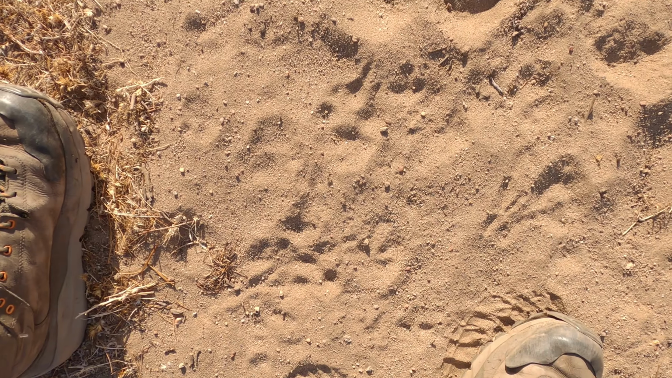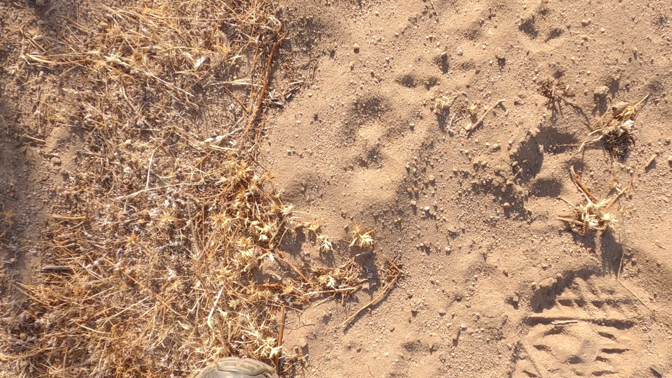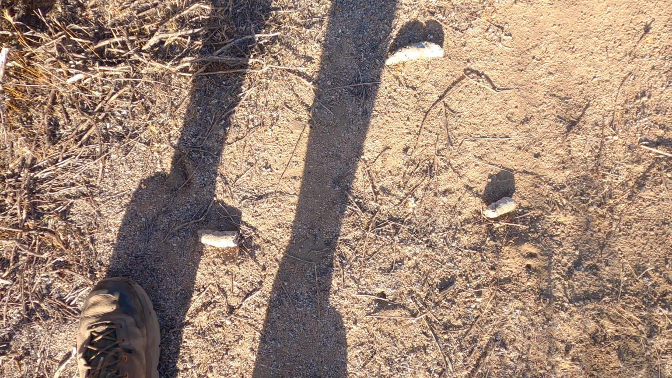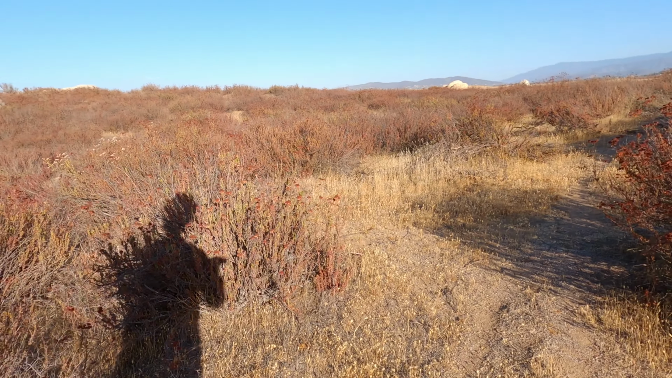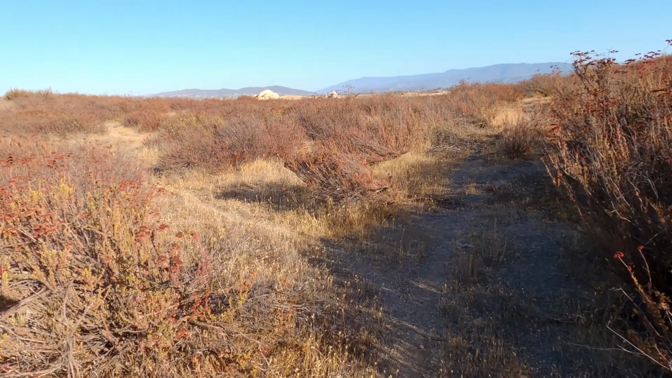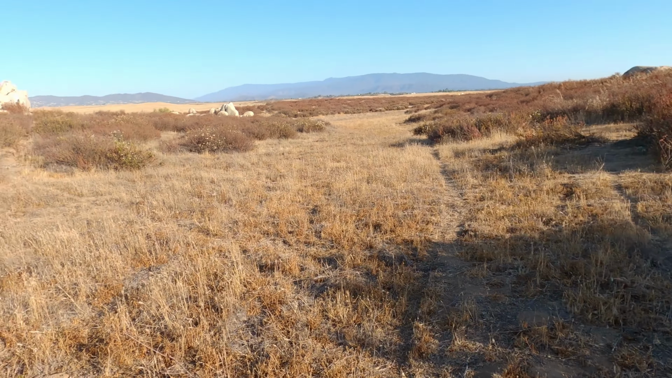I am definitely seeing more of these prints. It's hard to tell now because I walked all over them, but wow, somebody's dropping logs out here. See, something along this trail would be fantastic. Problem is, I don't know where to set up my game cam. I suppose I could always set it up in a bush. I kind of don't want to do that. Set it low to the ground.